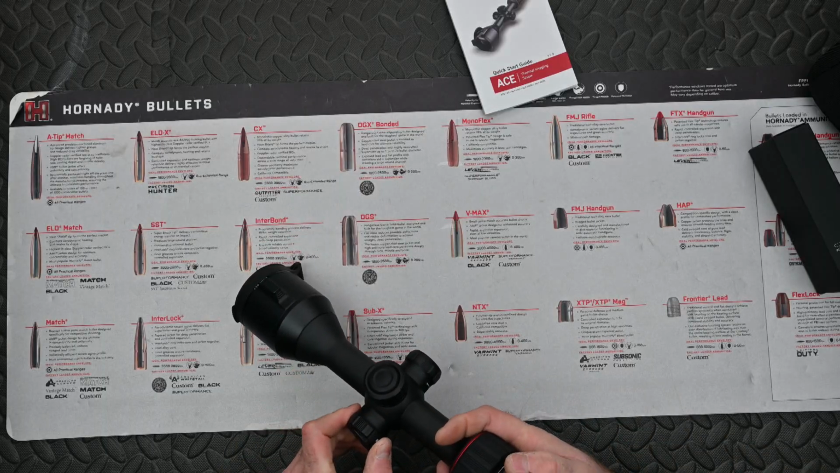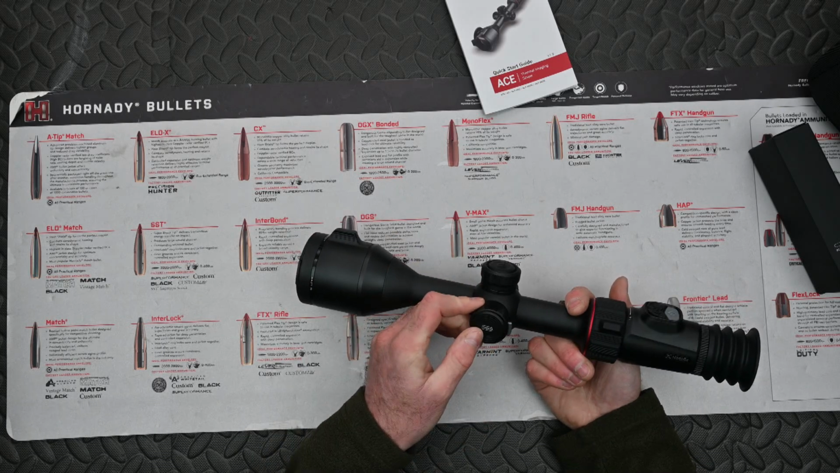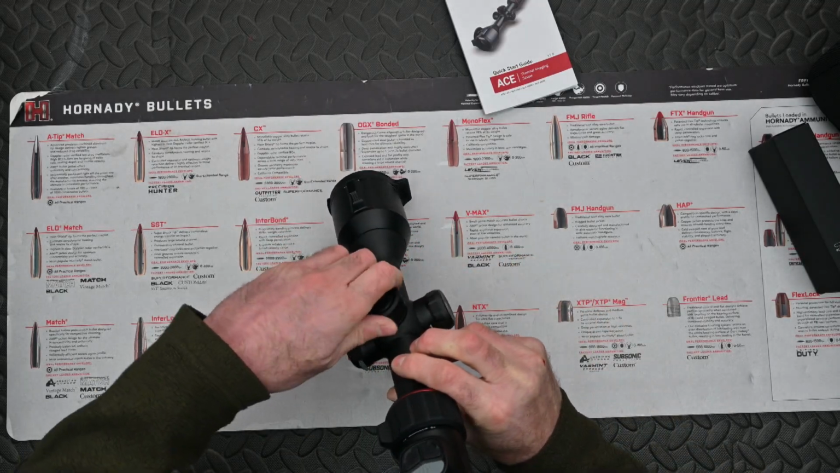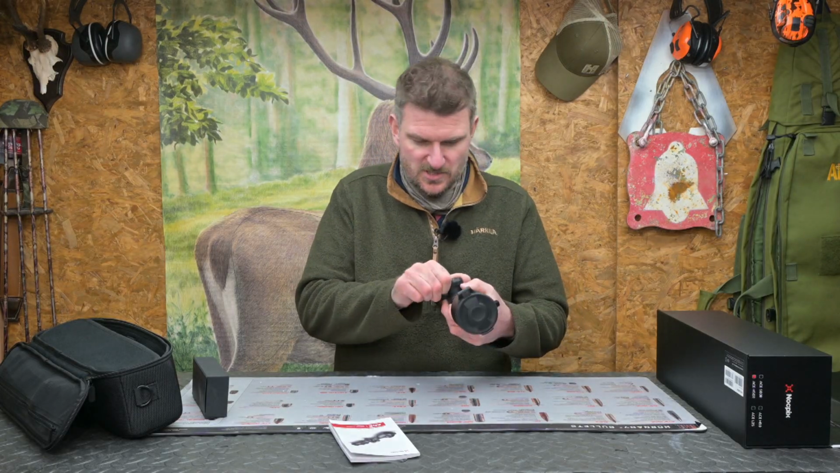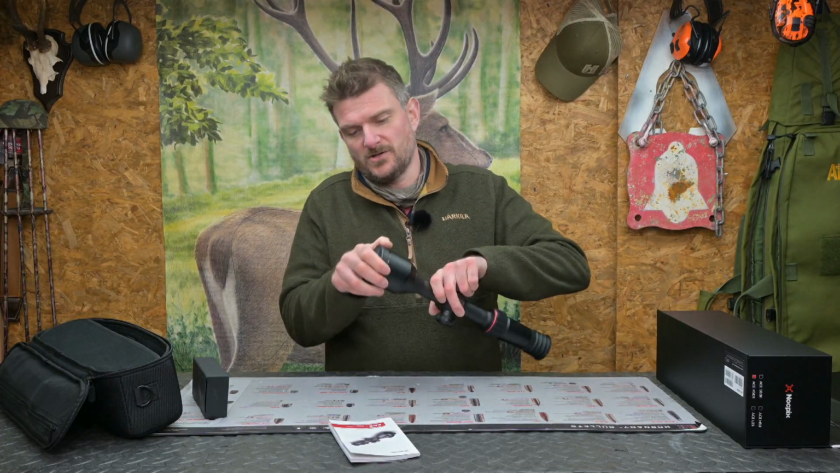So I'm not going to read the instructions or anything, but we've got a little pop open jobby there. That's got the 18650 logo on it, so that takes a battery, I would presume, into that one. Mode button on top, we've got dialing control there, and then on the right hand side we've got type C. That must be a USB charging port or perhaps something in there. We shall see when we do the instructions.